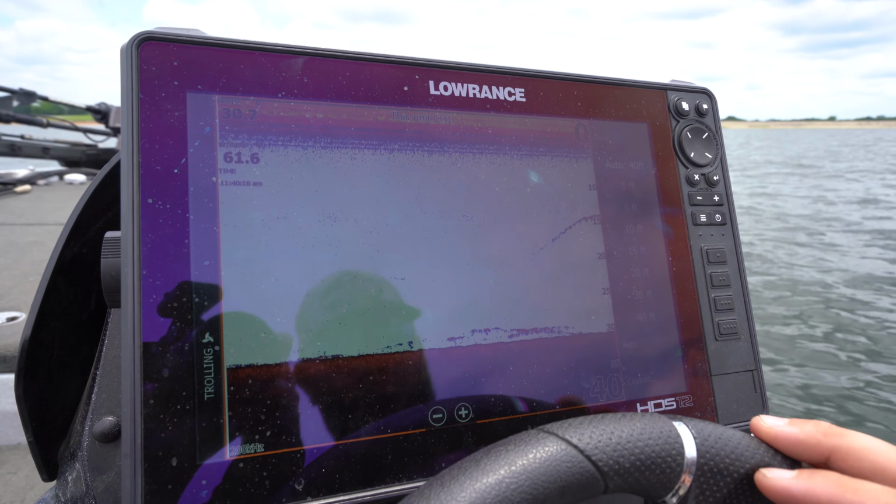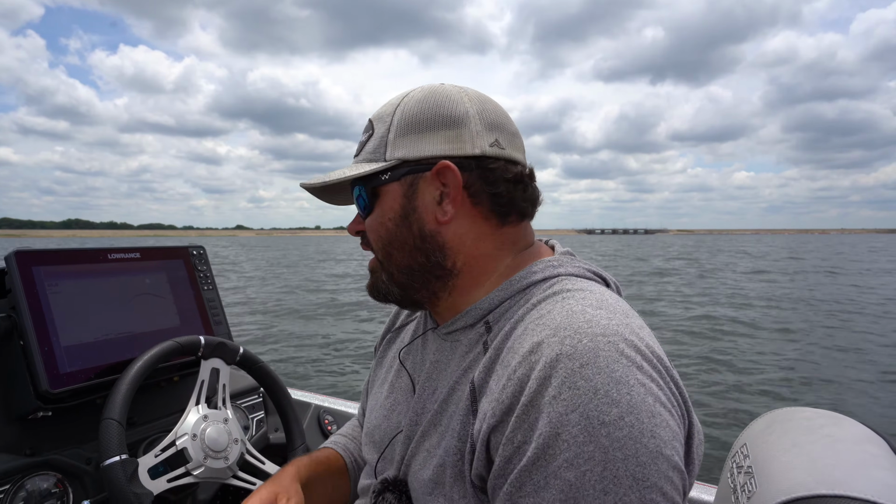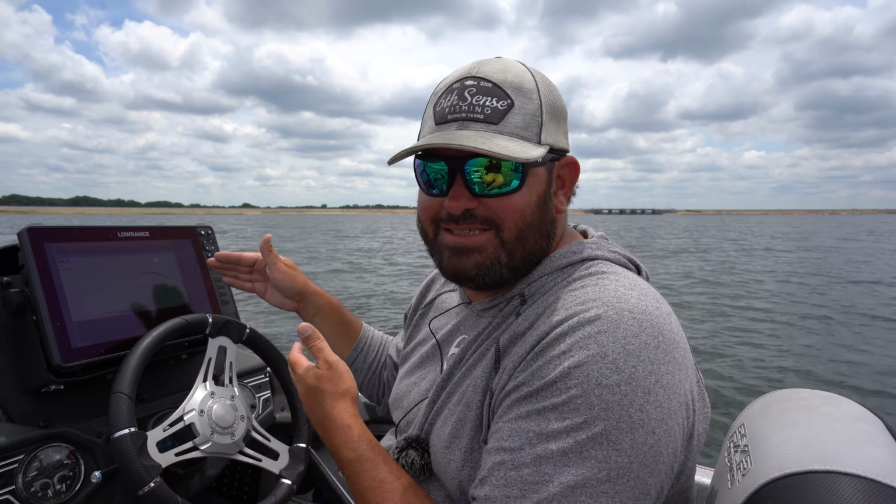But one key thing that you wanna do is you want to have your graph at a standard setting. So if it's 30 feet, it's 30 feet. If you're going to fish in 25 feet and less, set it at 30. If you're going to fish in 15 foot and less, set it at 20. But you want to have a standard distance set on your graph.